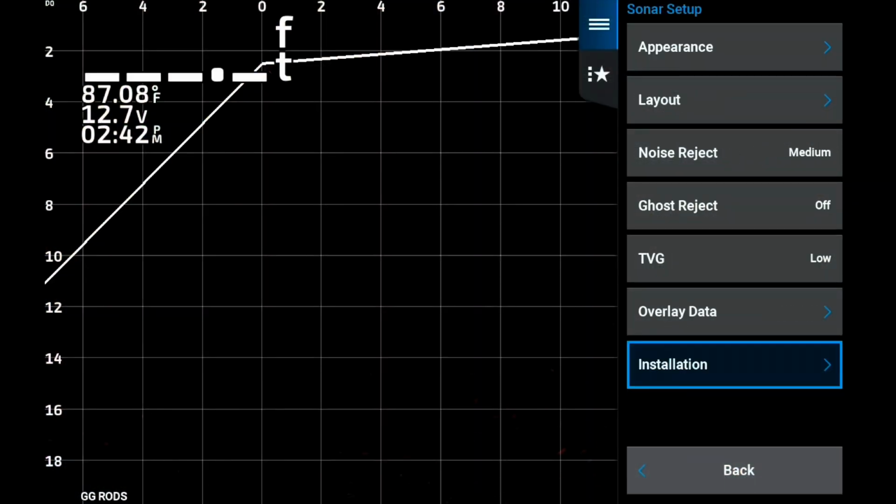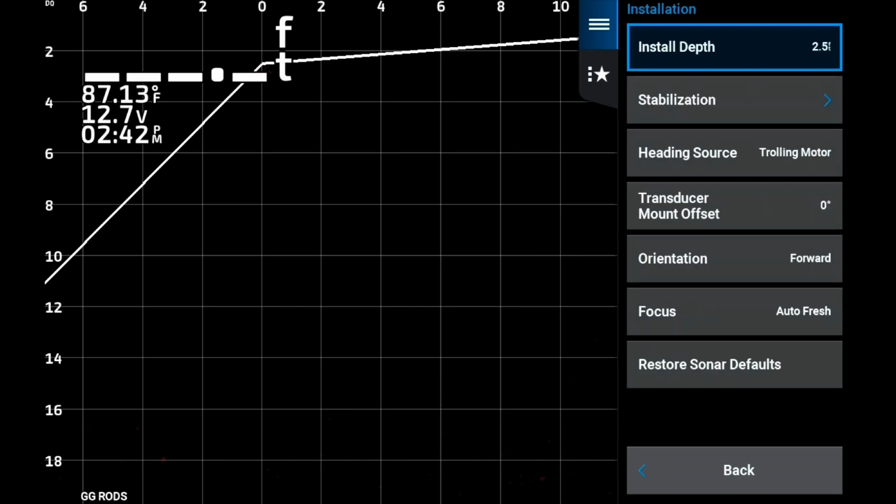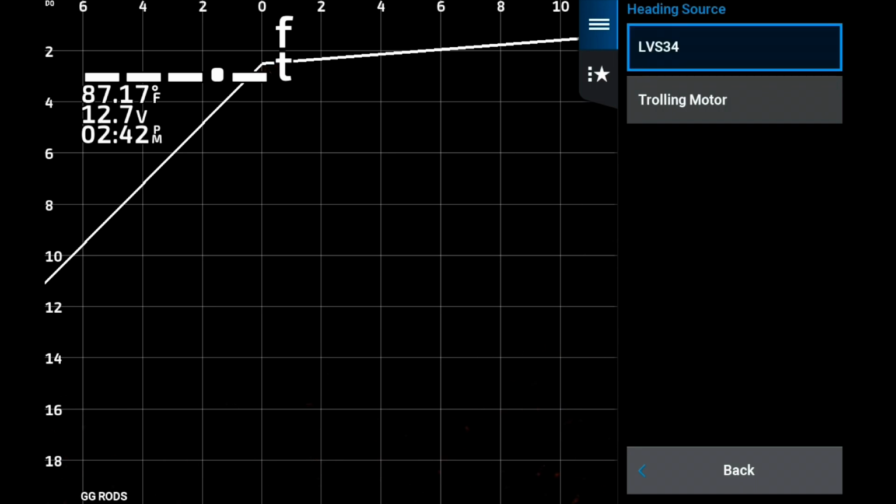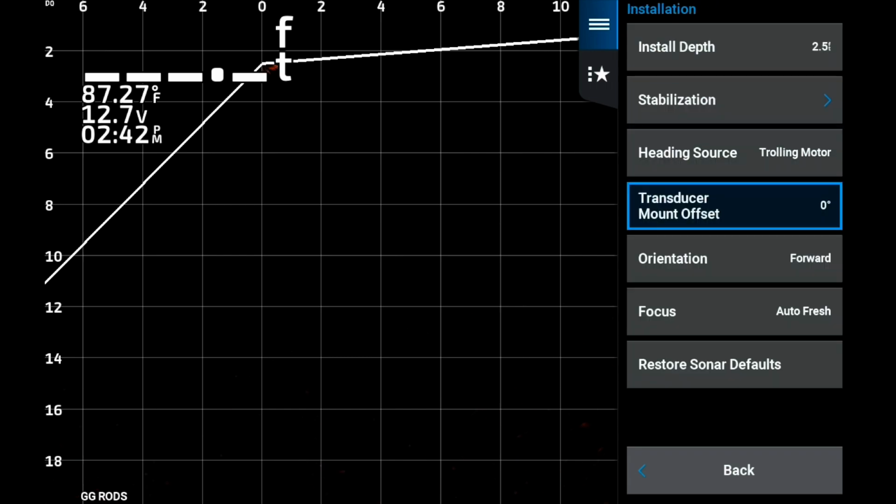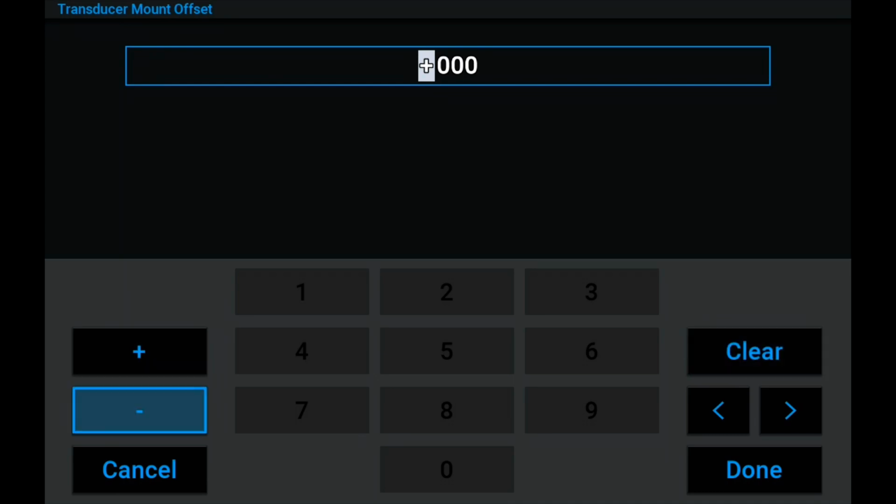All right, from the Livescope screen, go into your main menu, and you'll go into Sonar Setup, and then go all the way down to Installation. Now, as I said before, you got to make sure your trolling motor is on and it is connected to your fish finder. And then when you get in there, you'll go into heading source and make sure that it's on trolling motor. And if you have it on a pole, you'll need to choose LVS 34, and this won't be an option. But when you choose heading source of trolling motor, you'll be able to go in there and adjust it to account for if it's kicked off to the right or the left.